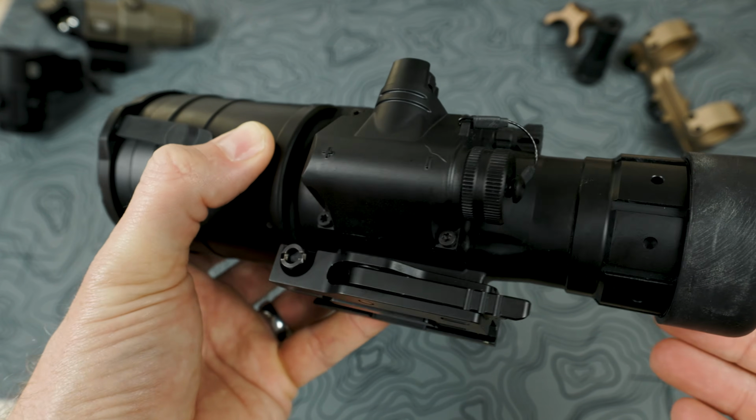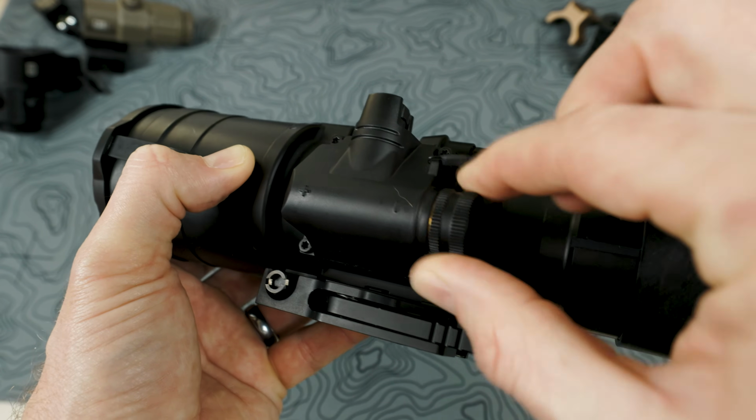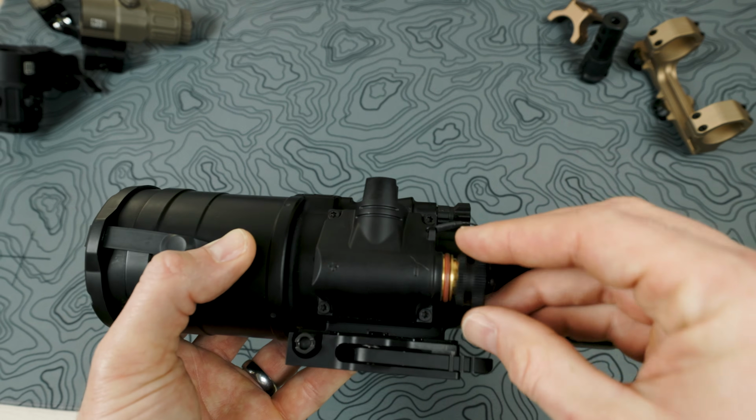Then we have the actual battery compartment here. This is super simple because it's marked with a positive and a negative, so it's very hard for you to get confused. You just remove this cap and then you can insert your battery in the proper orientation.